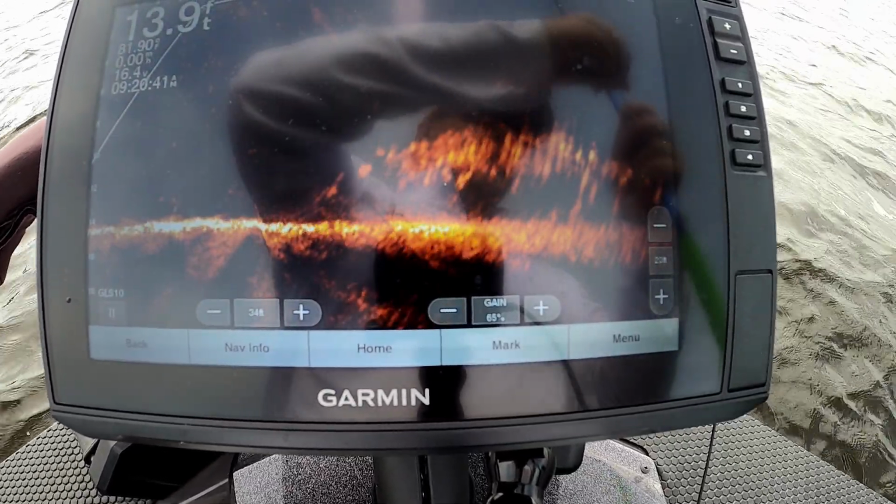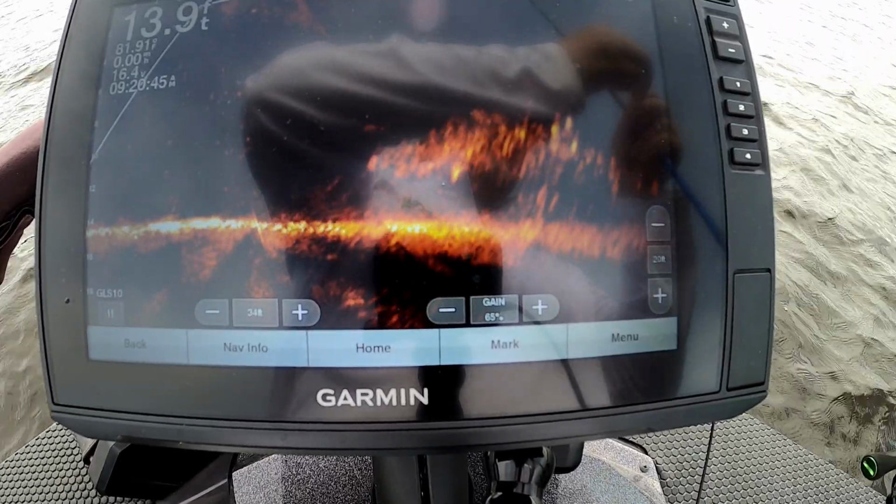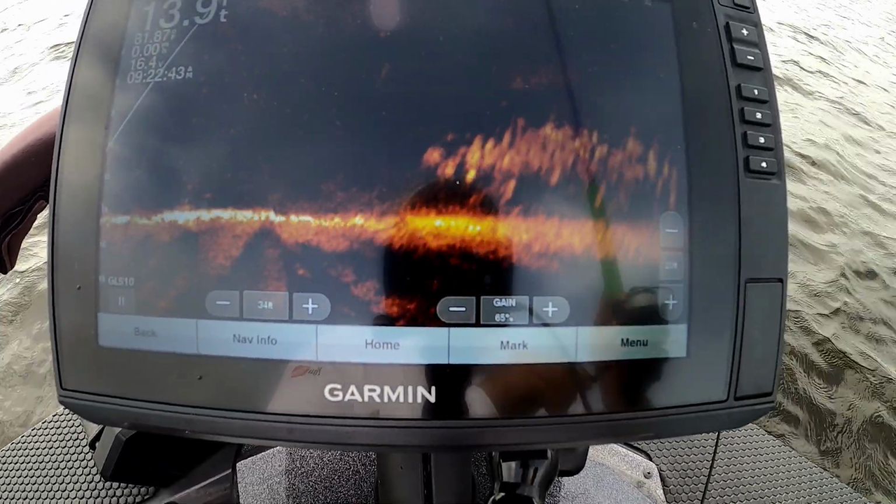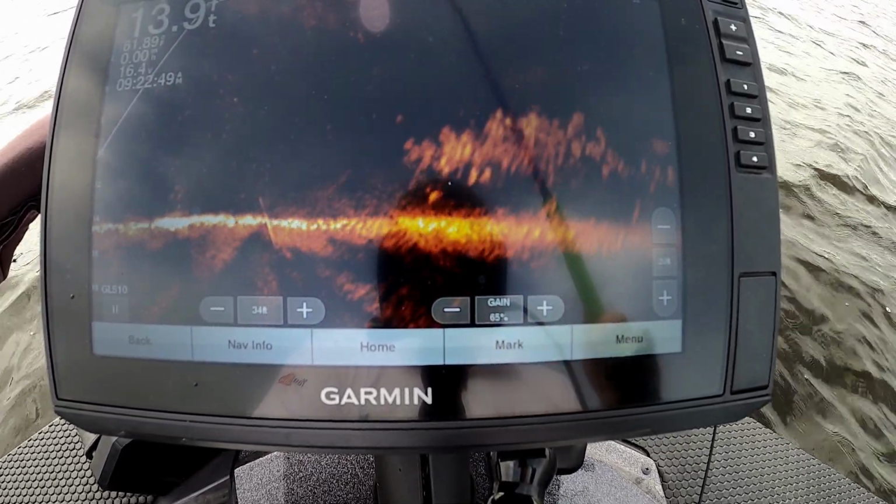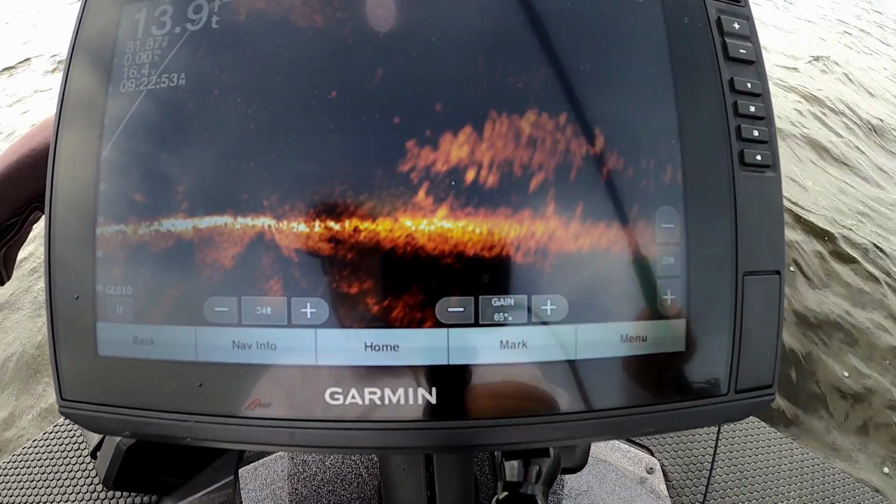So those fish are a little more active than the last school. Of course, they tore my jig up, figures. Oh, I caught one of them. Oh, he just got off right there by the trolling motor.